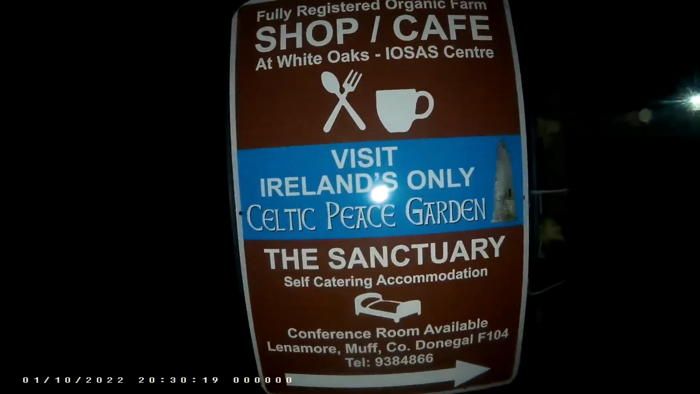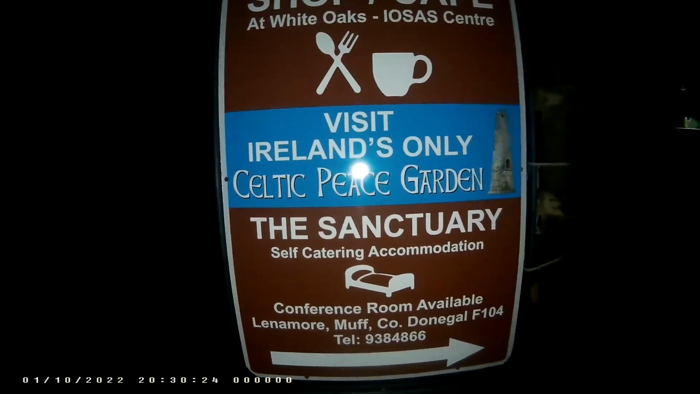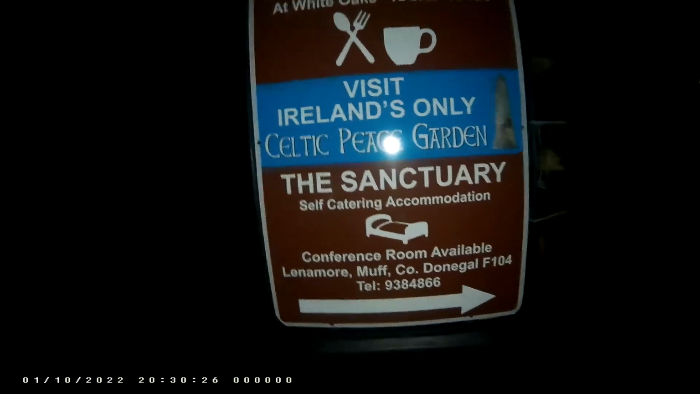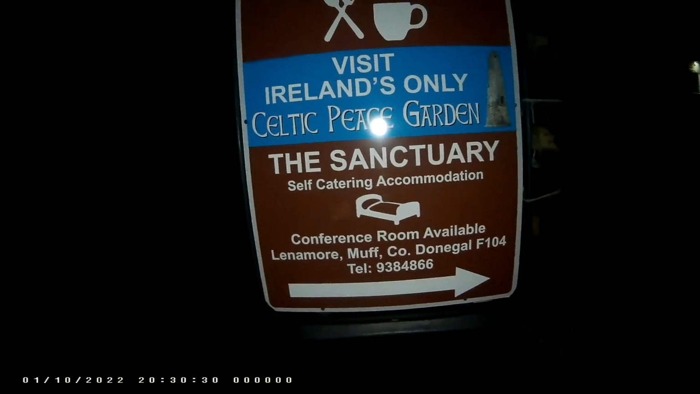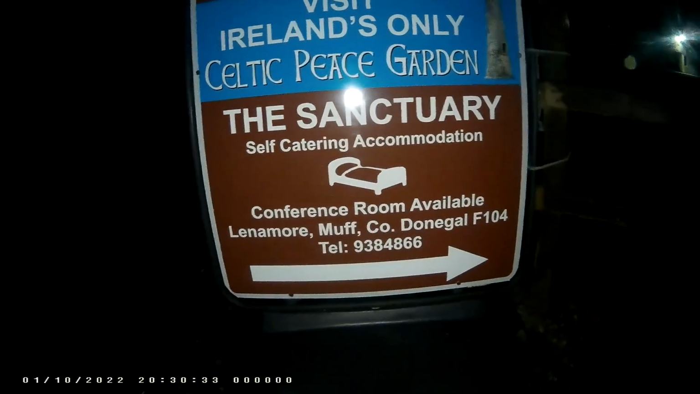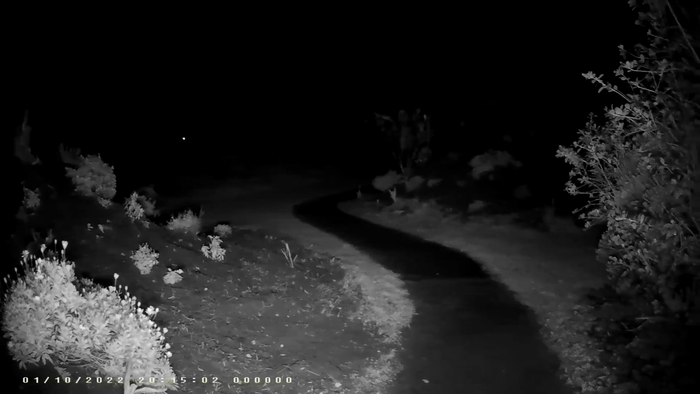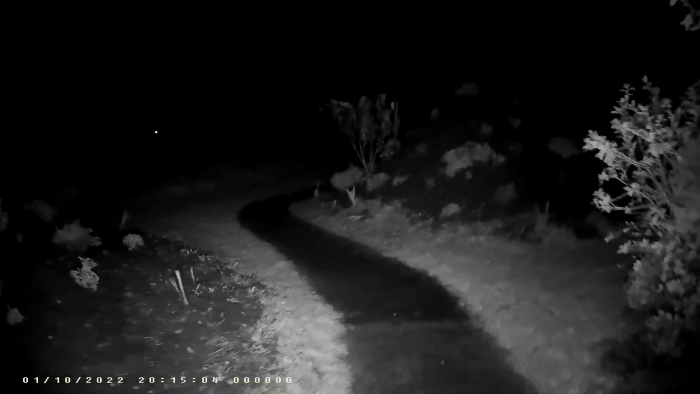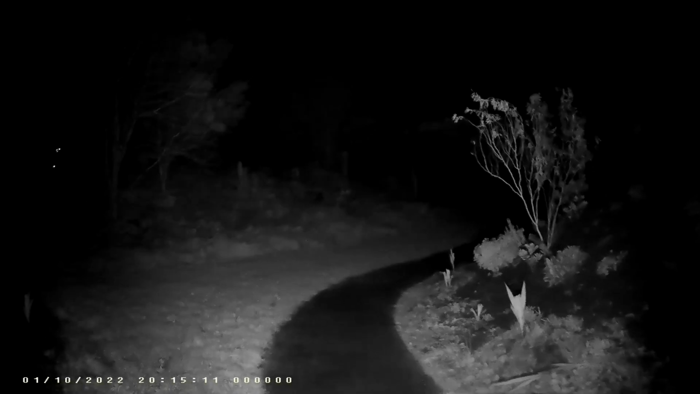Visit Ireland's only Celtic Peace Garden, the Sanctuary, self-catering accommodation, conference room available, and there is the address, and there is the phone number. What else is there? Organic gardening. They have cold frames and glass houses, and they grow fresh products, and they actually sell the products.